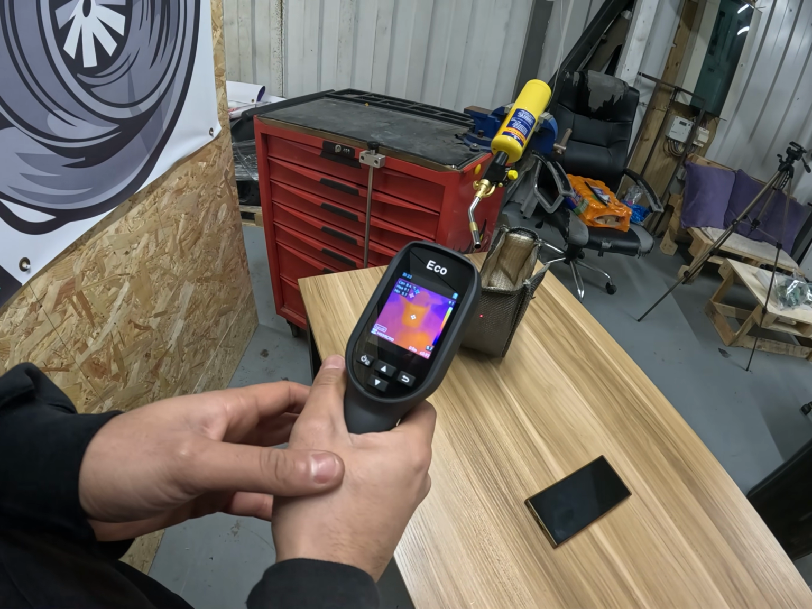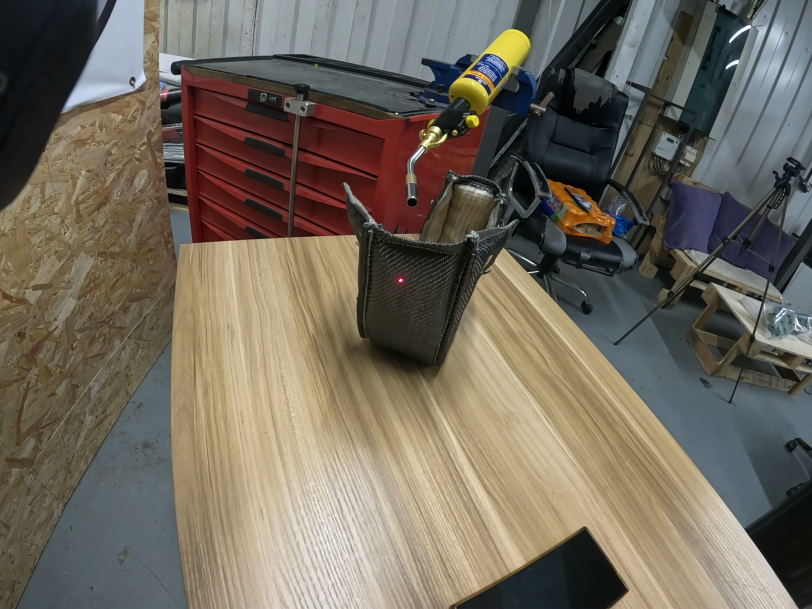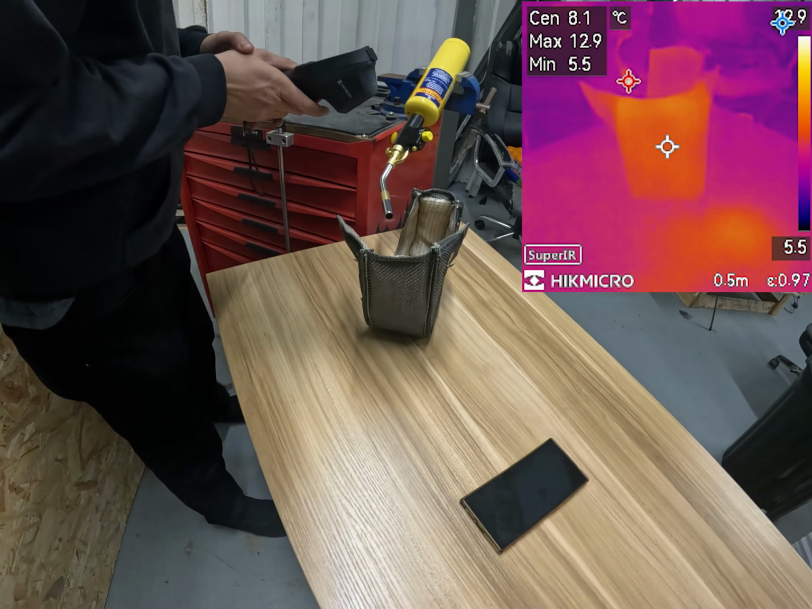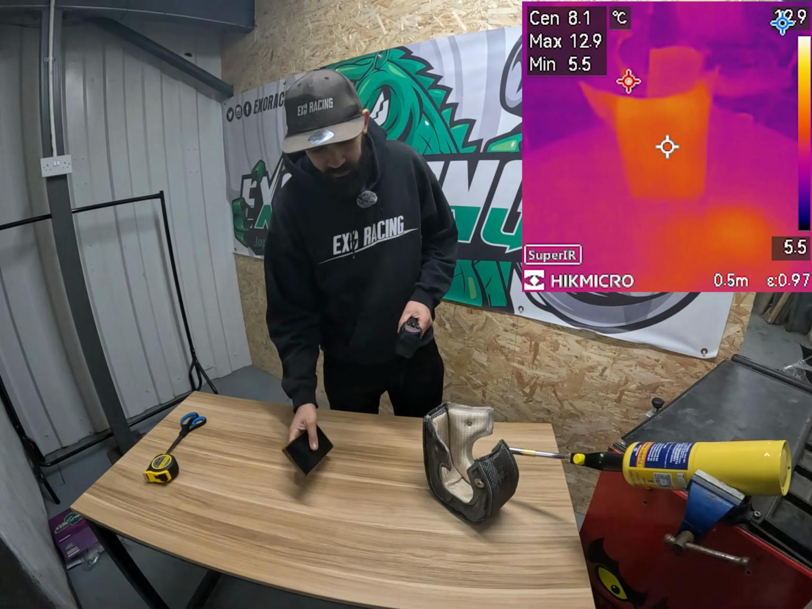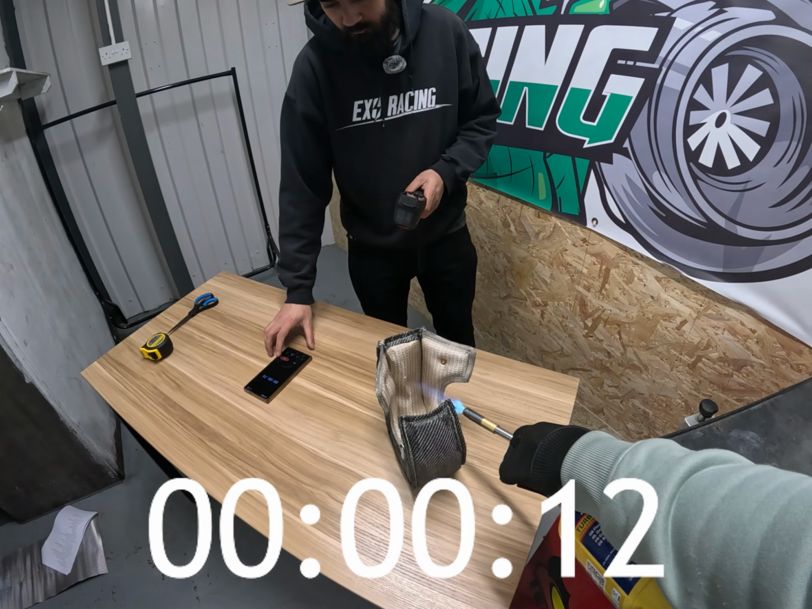We've got a little laser, and we're going to show central. See the laser there? Yep. So we're going to show the central on there, that was about 8.3 degrees. Right, so ambient, we've got between 7 and 8 degrees. So that's like our base start point. Fire it up. As soon as it's fired, I'll hit go.